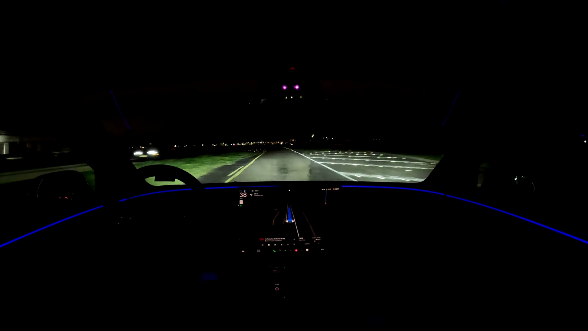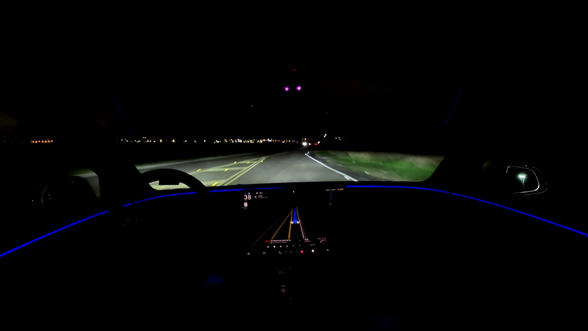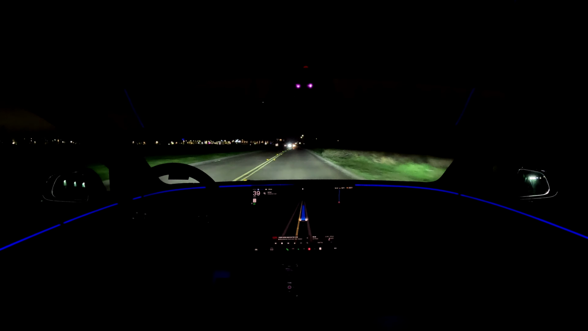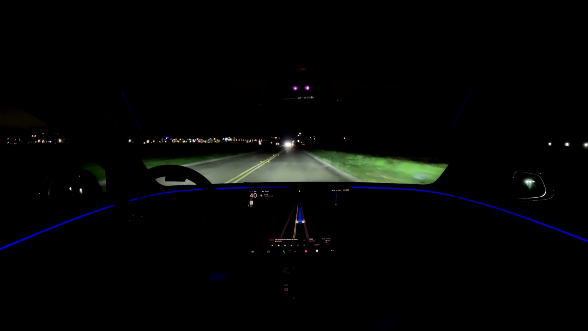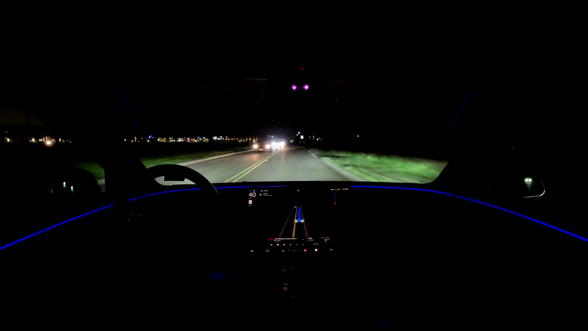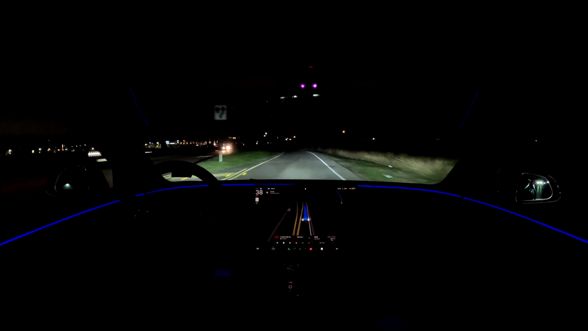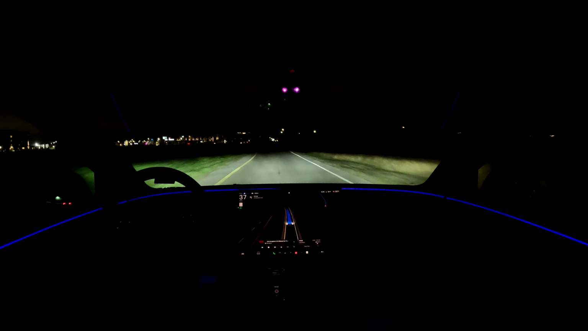But yeah, we're back on this road here. We don't traverse this very often, but it is fairly unique, especially the way things are constructed and how they're trying to connect these two roads. I expect there to be more development. Katy is constantly growing here in the greater Houston area, so this road configuration is destined to change without a shadow of a doubt.